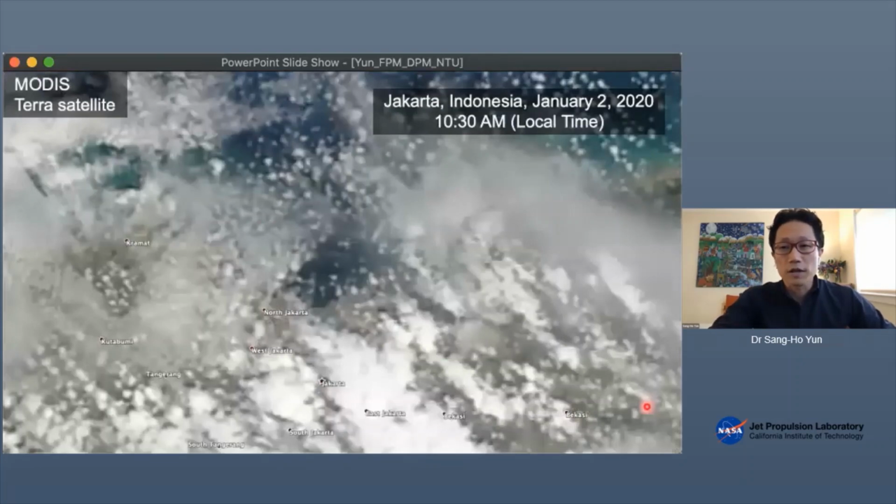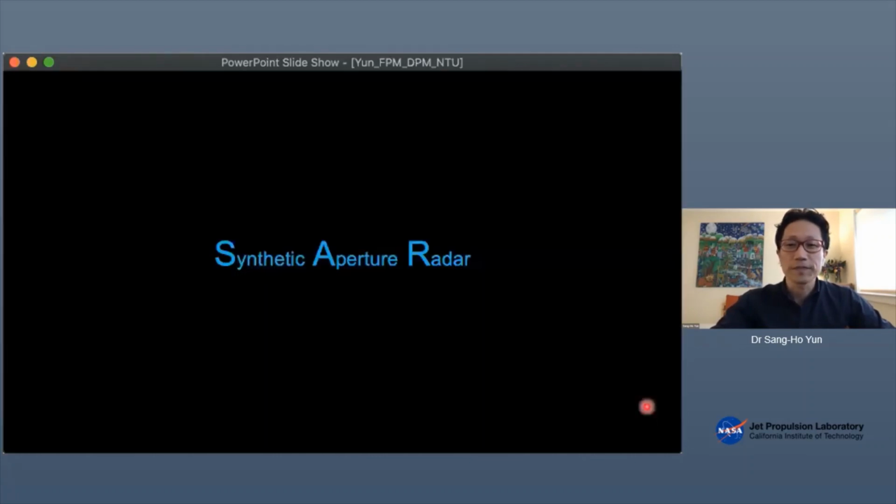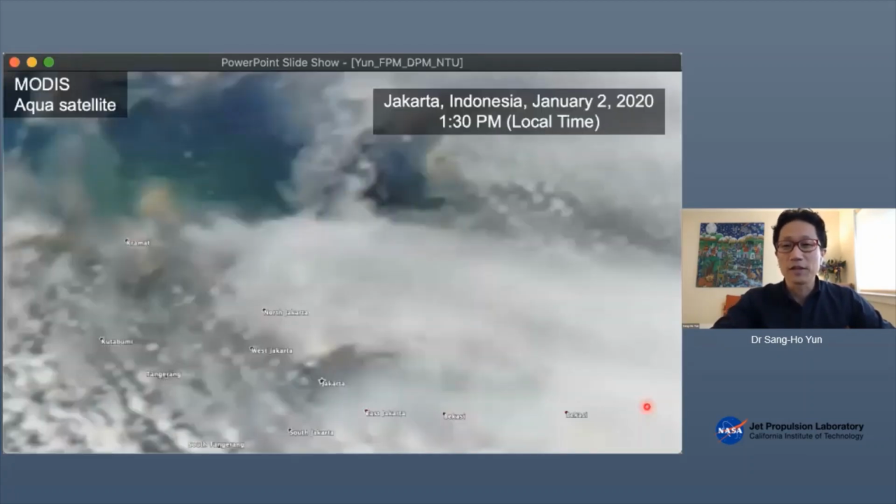A couple of hours later, 10:30 a.m., your team brings the first satellite image. This image was acquired from MODIS, mounted on the Terra satellite. And you're frustrated. And 3 hours later, 1:30 p.m., your team brings the second satellite image, acquired from the MODIS sensor mounted on the Aqua satellite. And you feel more frustrated.